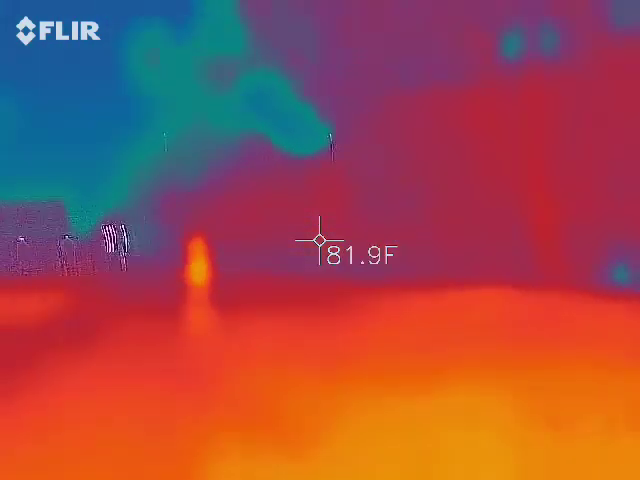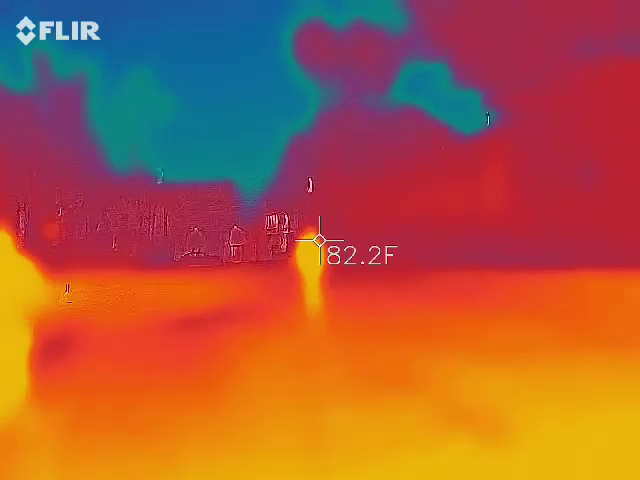You guys can take your spirit box up. There you go. So basically, see how there's a bunch of red, if there's a bunch of blue randomly there, and your temperature would be way off, if that's the case, then